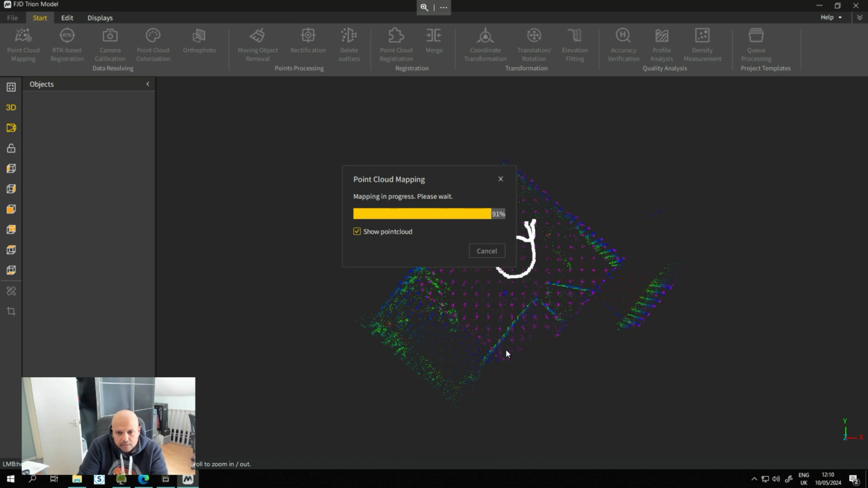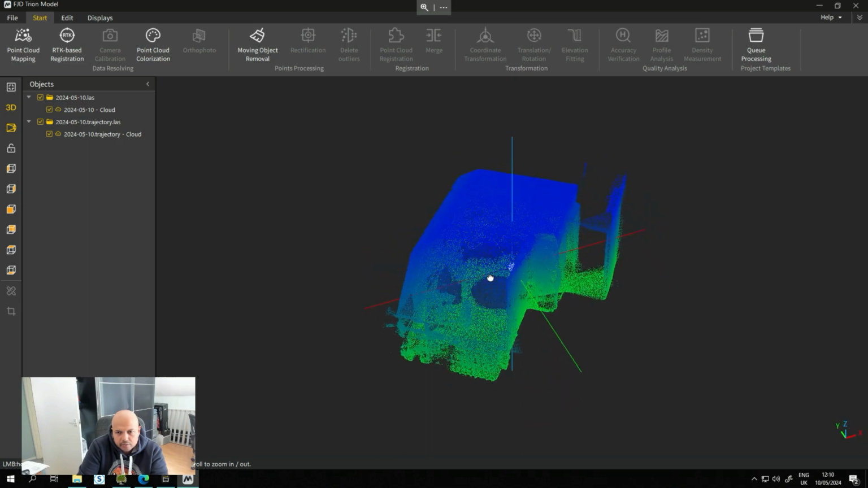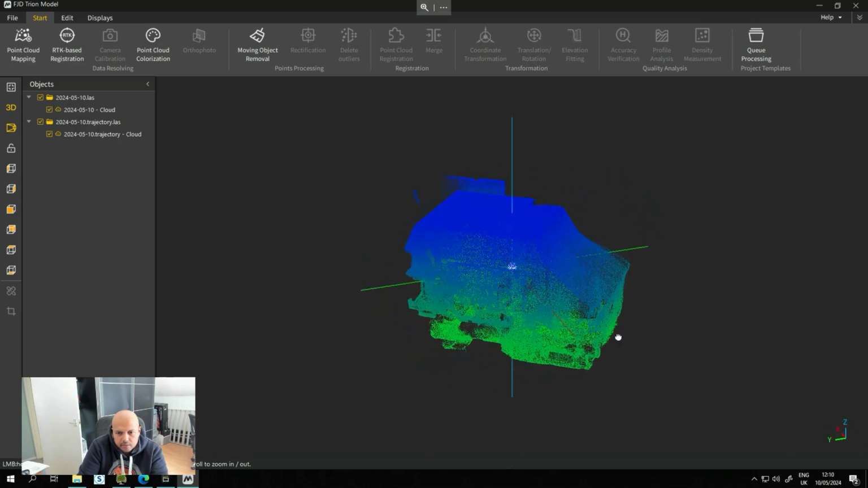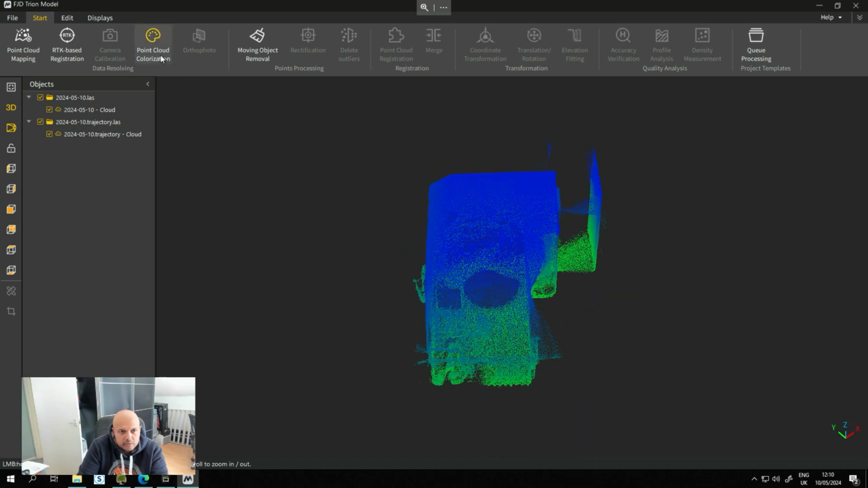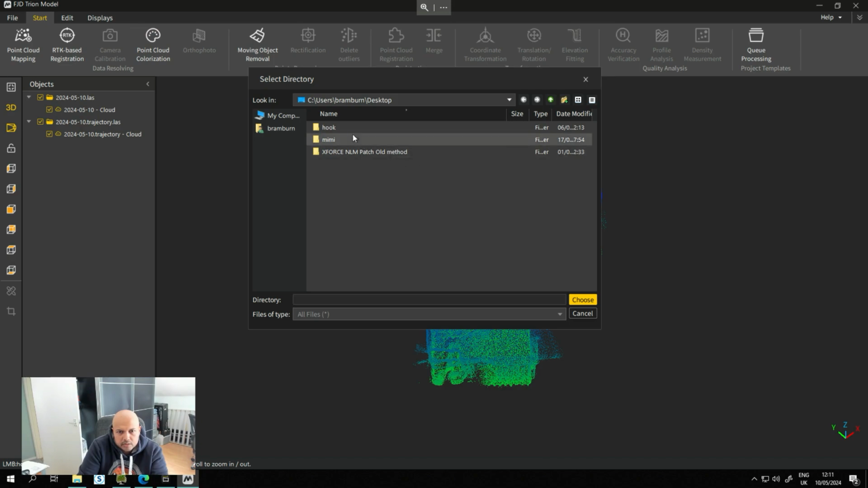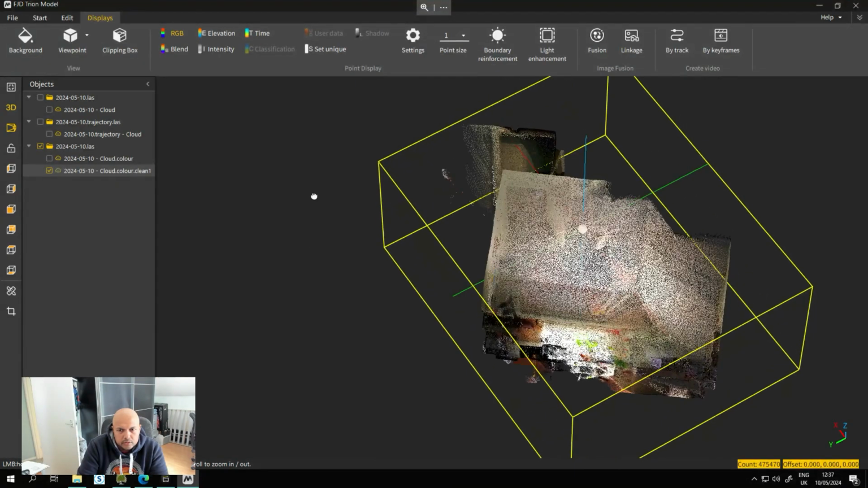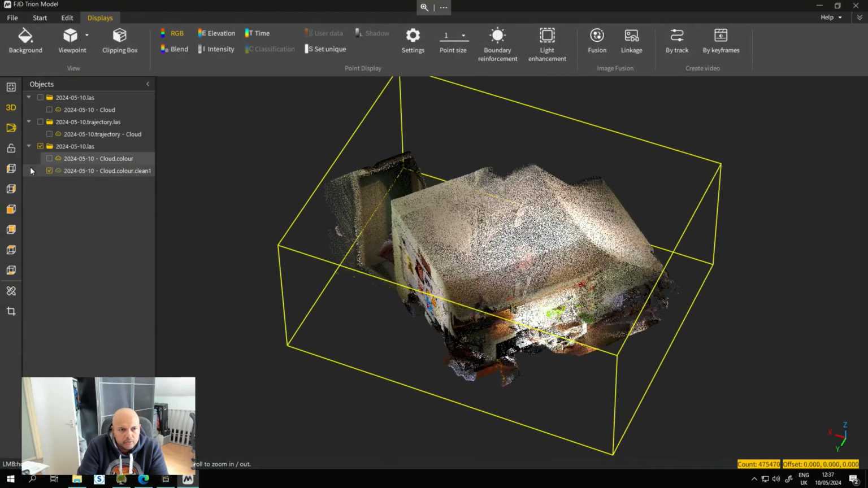As you can see in the background here. So once that's done, look at that, beautiful. So once we've got this, we do point cloud colorization, go indoor, basic data, so we're going to select again the folder.